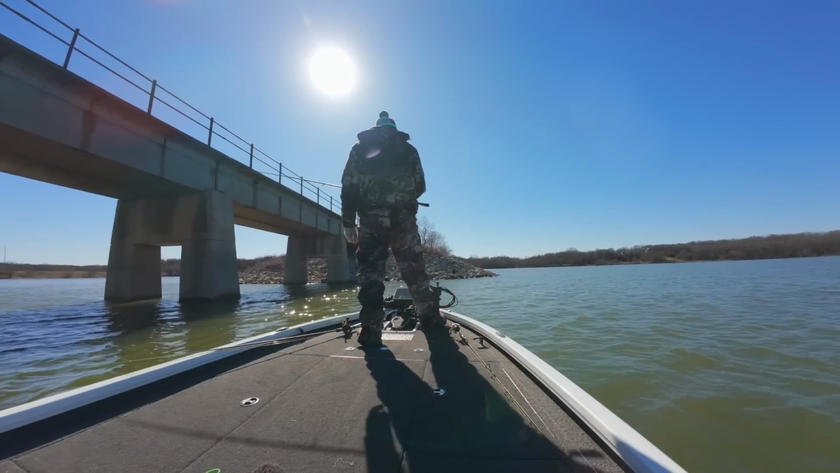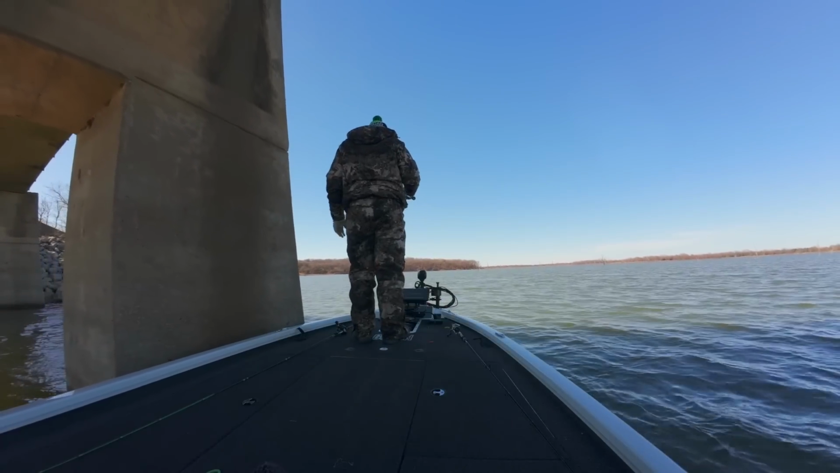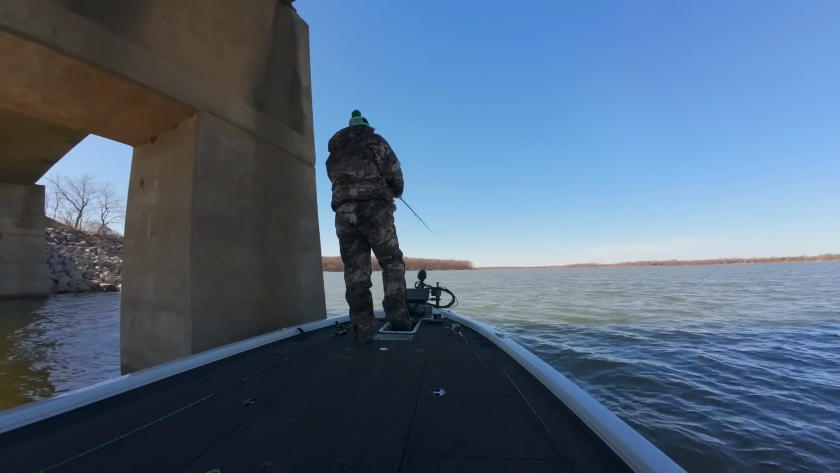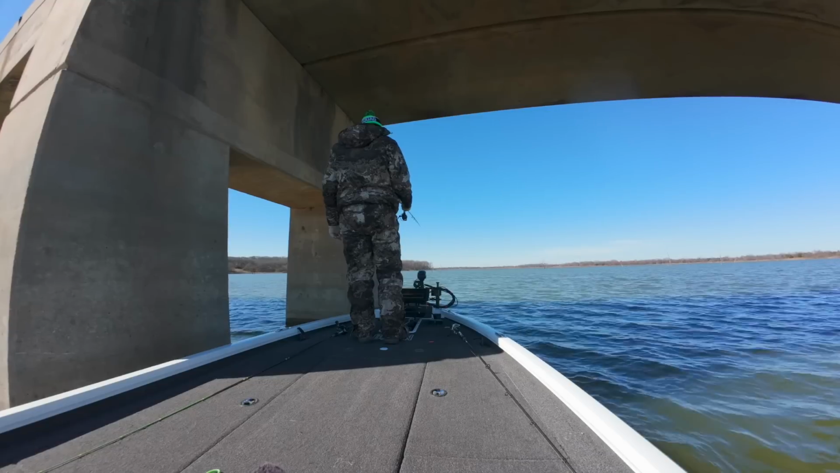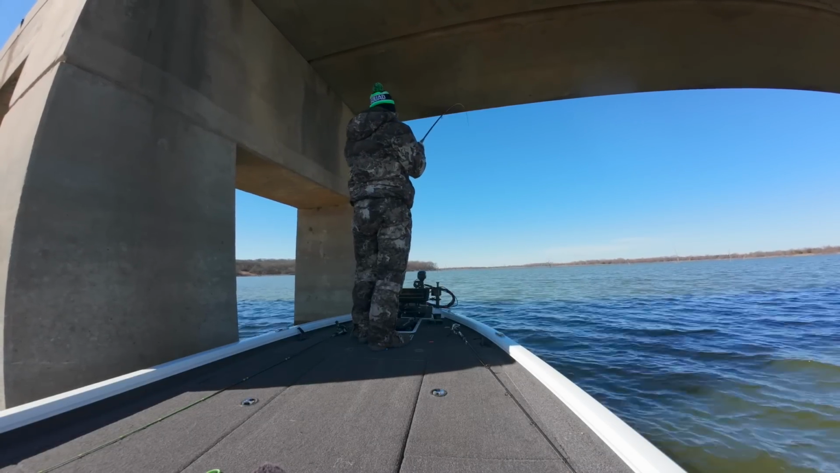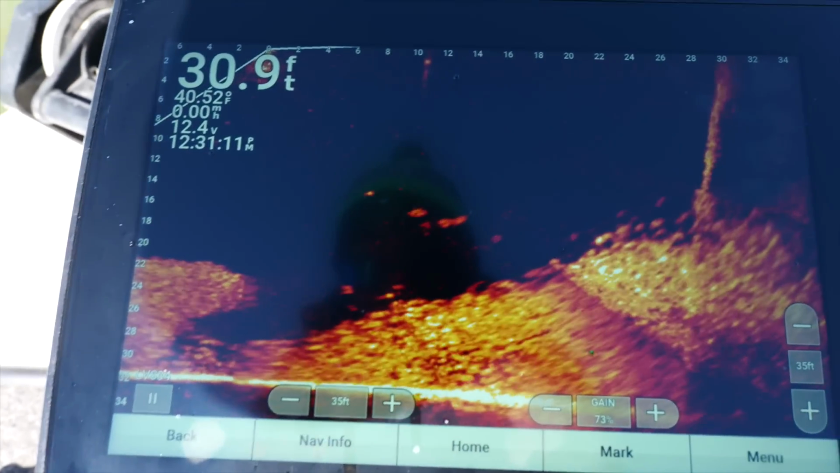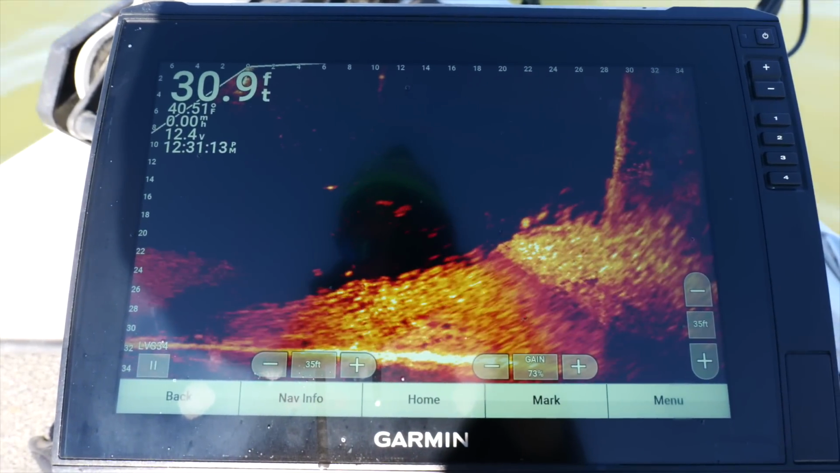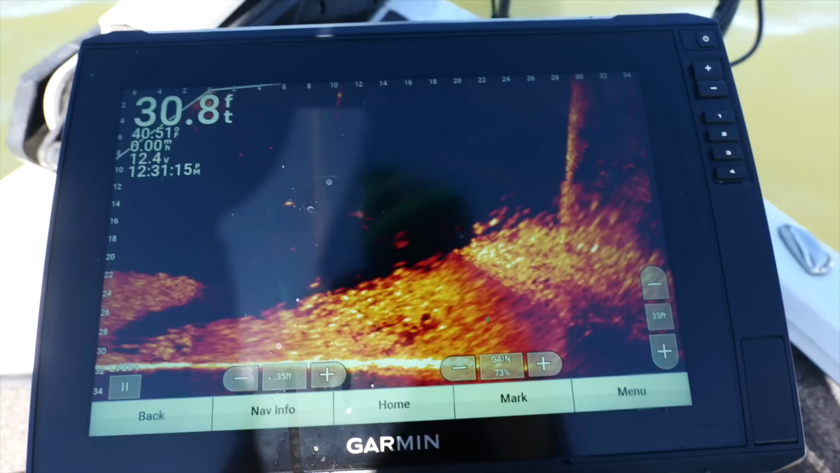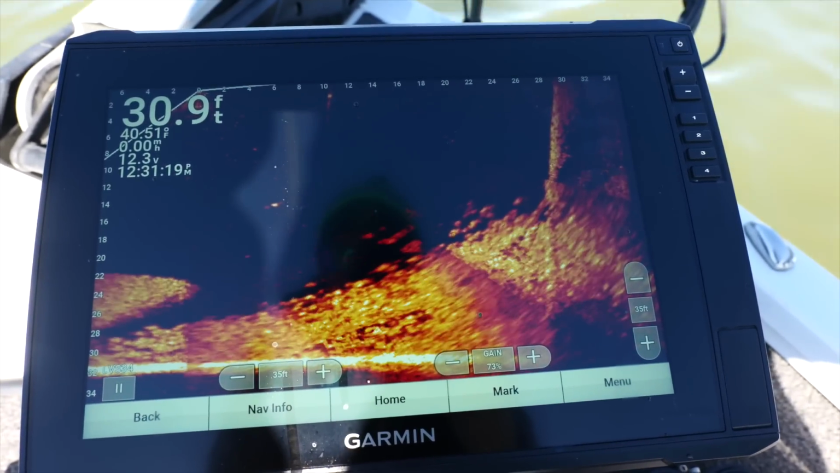This was a fun opportunity to see so many fish in one area, and I really focused on this bridge because crappie love structure. They love bridges, but what I began to notice is that there's other fish interacting with these crappie, like white bass, catfish, there's some largemouth, and they're coming in and out of this bridge area. But that's not the only juice.